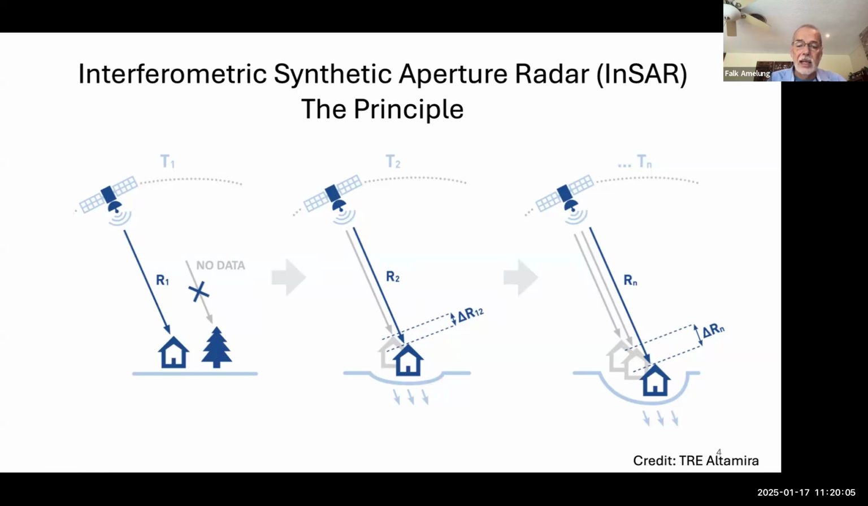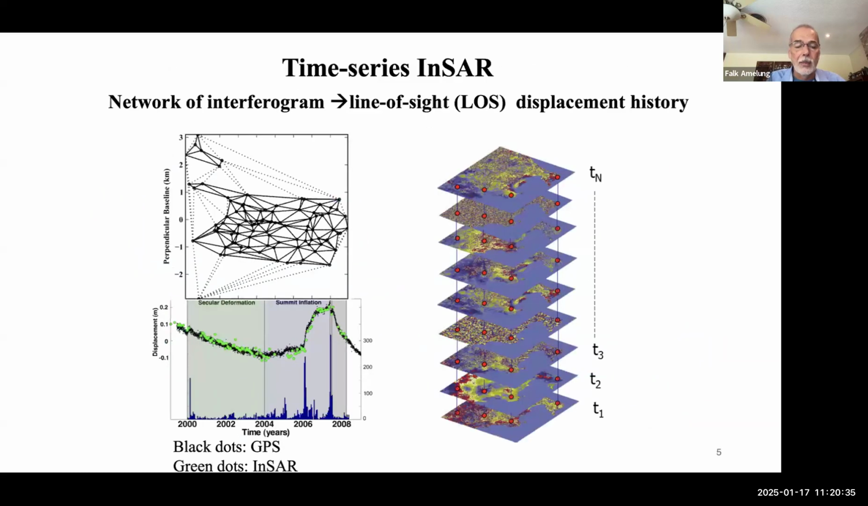Now, 12 days later, the satellite comes back to the same location, and if there's a slight displacement of the ground, this will be recorded. Another 12 days later, it comes again to the same place in space. If the ground is stable, we don't see anything. If it has moved, this is going to be recorded.